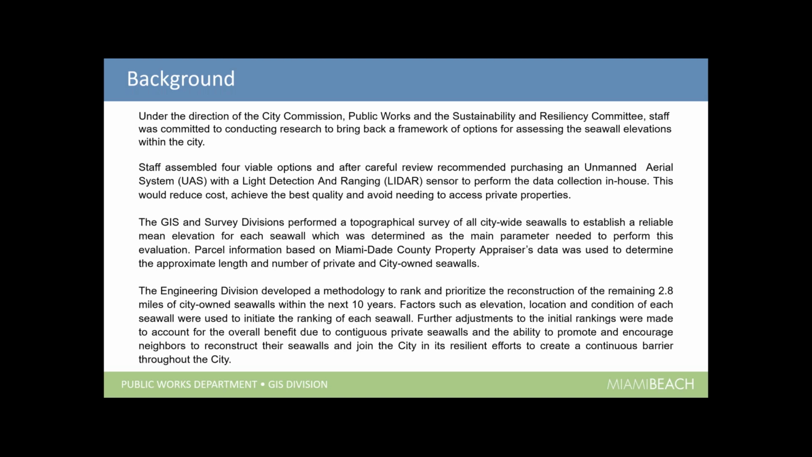So together with the survey division, we did a topographical survey of all the citywide seawalls, to come up with a reliable mean elevation for each seawall. And that was going to be the main parameter that we used to perform this evaluation.